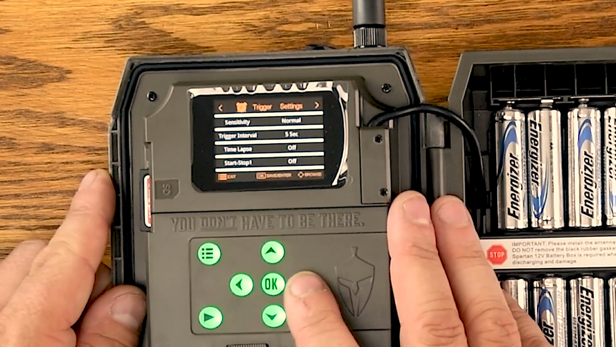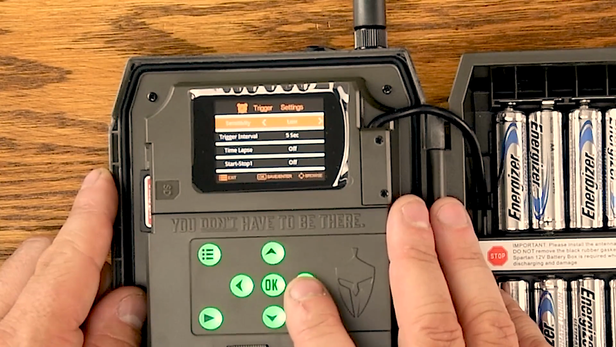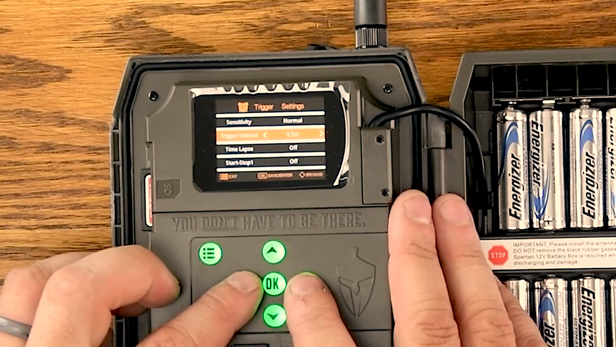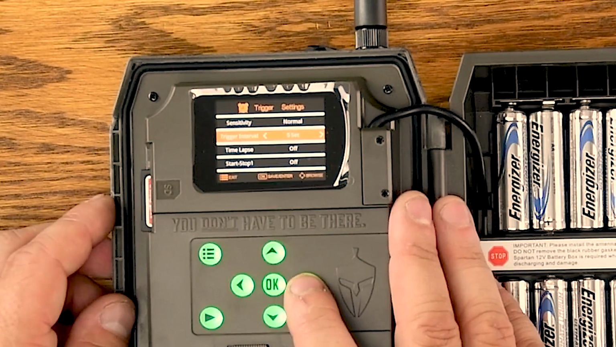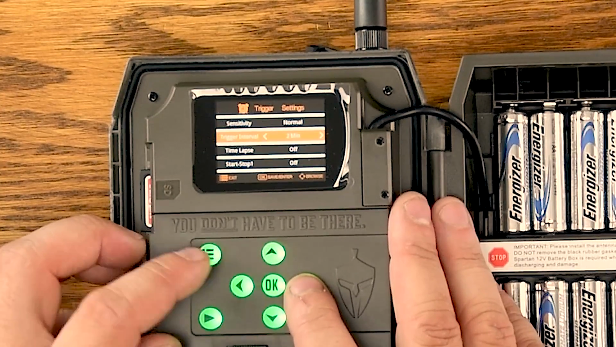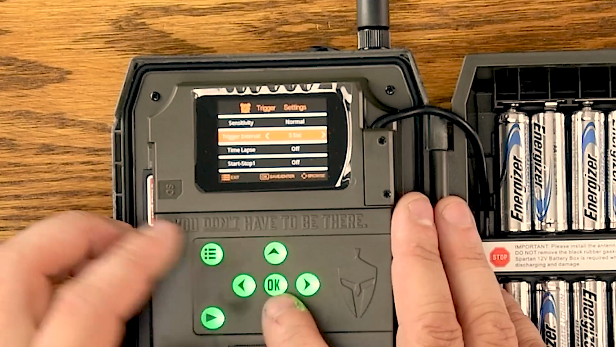You hit over. Trigger settings, sensitivity. You got normal, high, off, and low. I'm gonna leave it on normal. Trigger interval. You can go down to 0 seconds, 5 seconds, and probably all the way up to a minute, a couple minutes. So I'm going to leave that on 5 seconds.